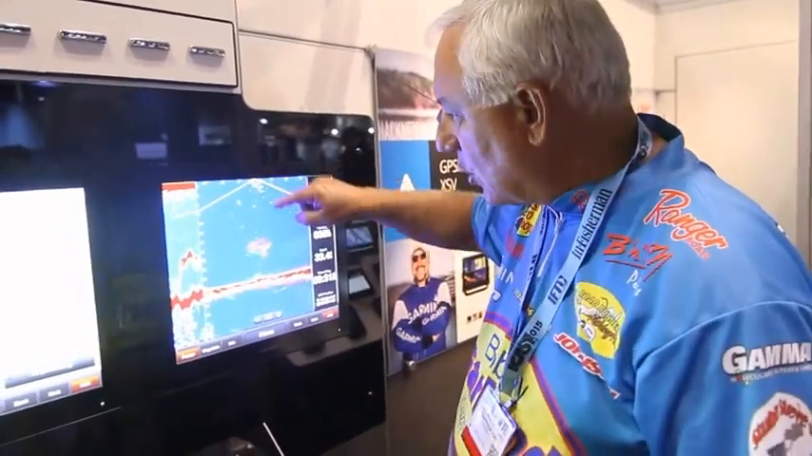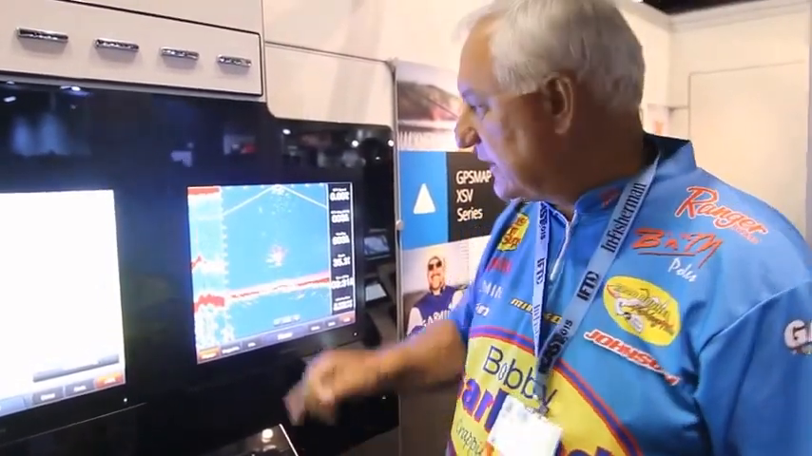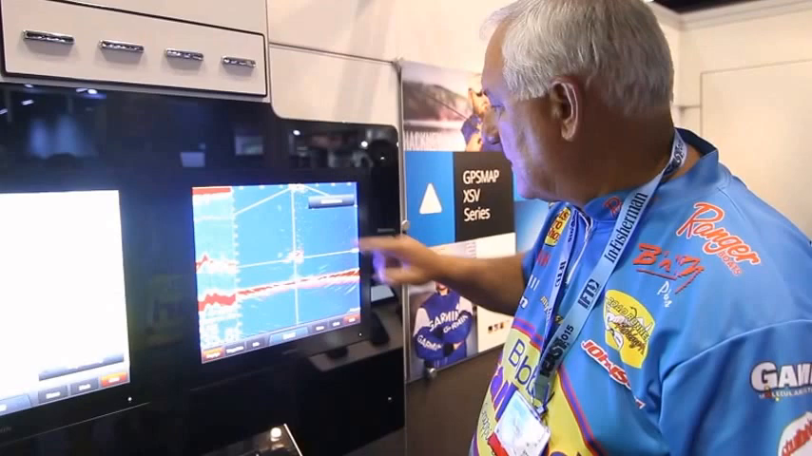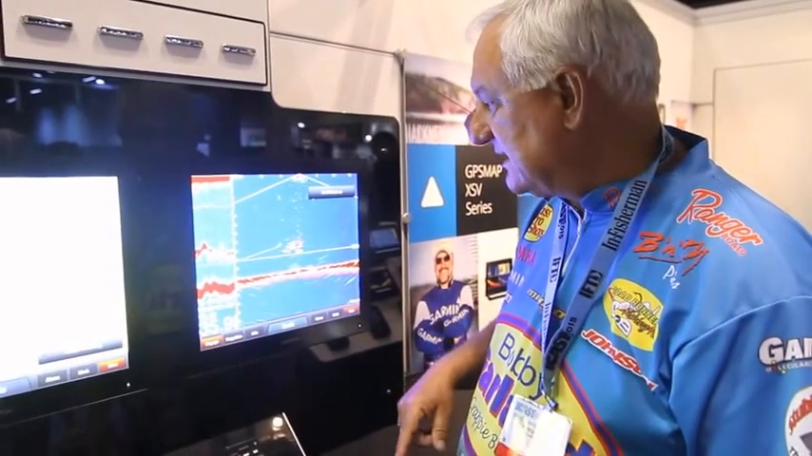So we can lower a jig down, we can lower down a bait, and actually get in the fish's face, right in front of them, so we know how deep they are. So you can see here, you can actually pinpoint it, stop it, take a look at it, measure the distance, how far it's down there, pinpoint it, and you can see right now those were at 19 feet.